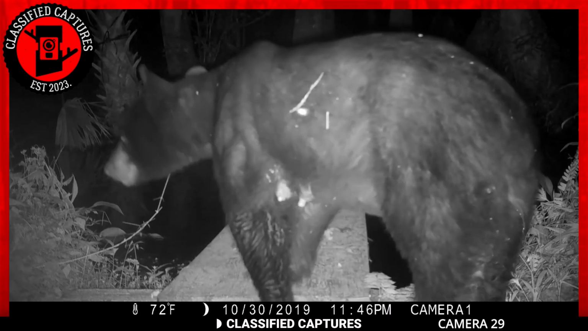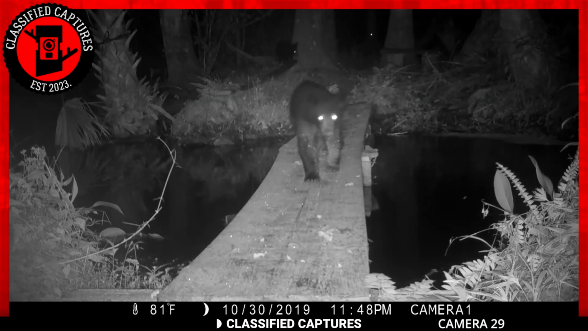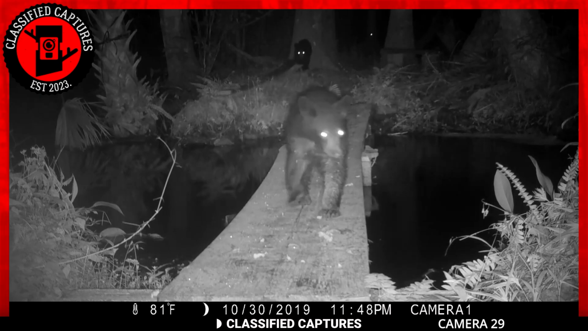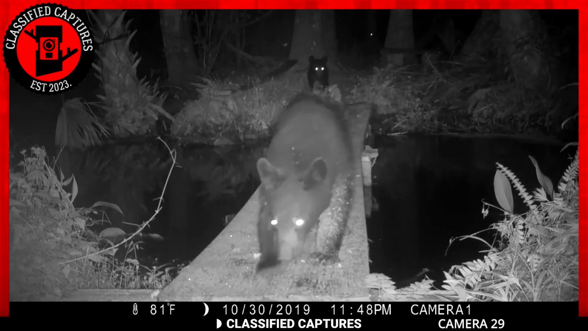Not only did these bears survive, but they seem to be playing and enjoying moving on the makeshift bridge built by humans. Clearly, the cubs are nervous the first time they cross it, but Mama Bear isn't. Her composure encourages the cubs to cross the bridge, although very carefully.